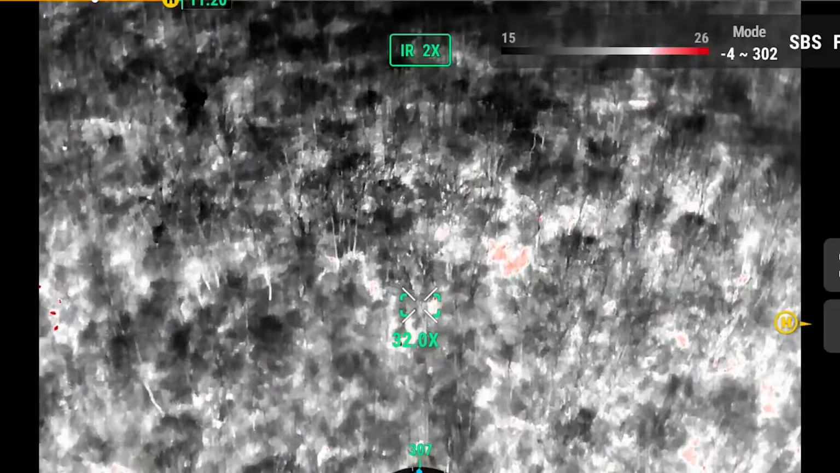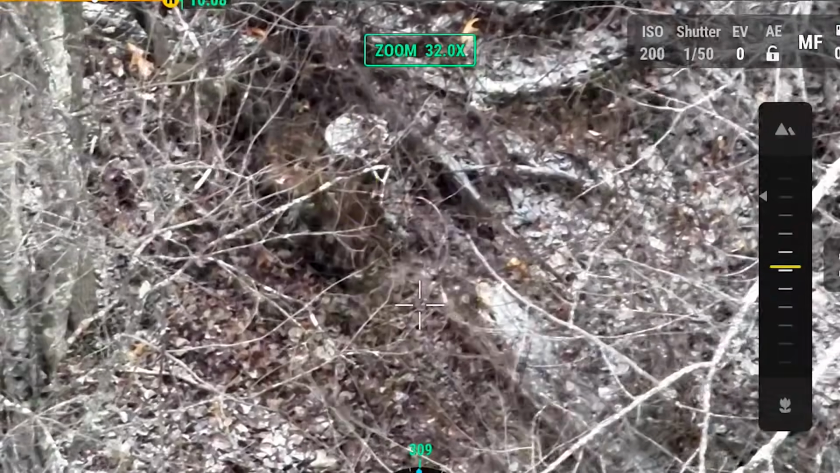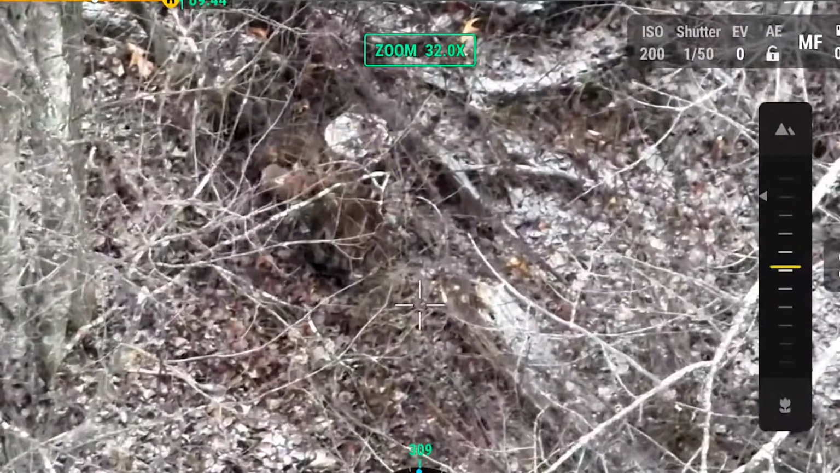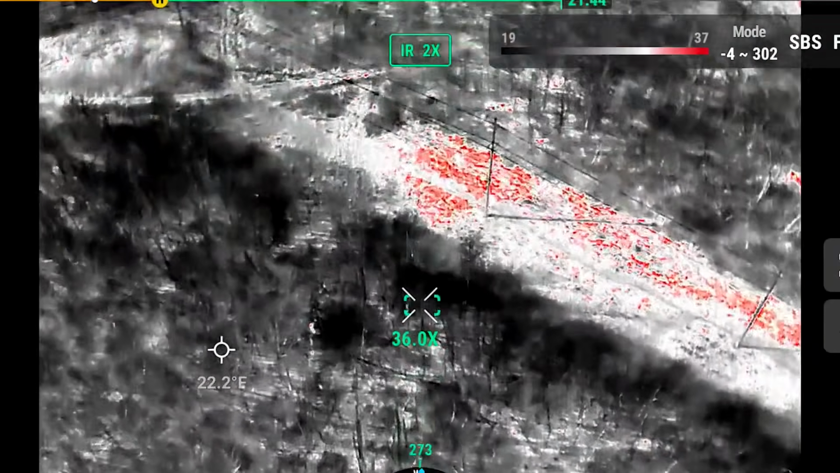What the heck? There's a bunch of coyotes. Another coyote. You see him right there? So you got one right here, and then the other one right behind it.